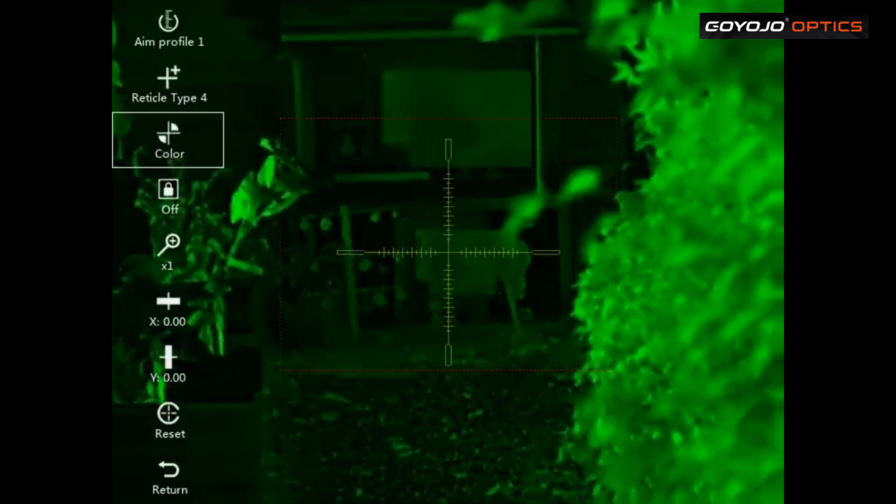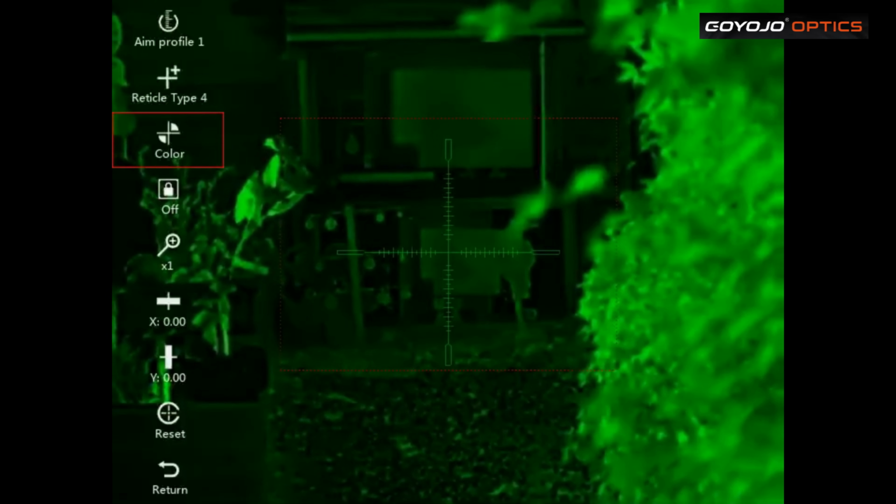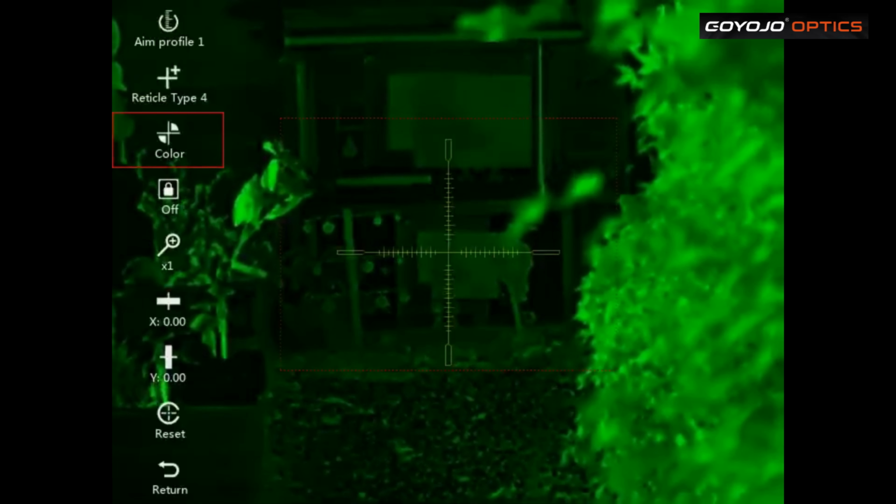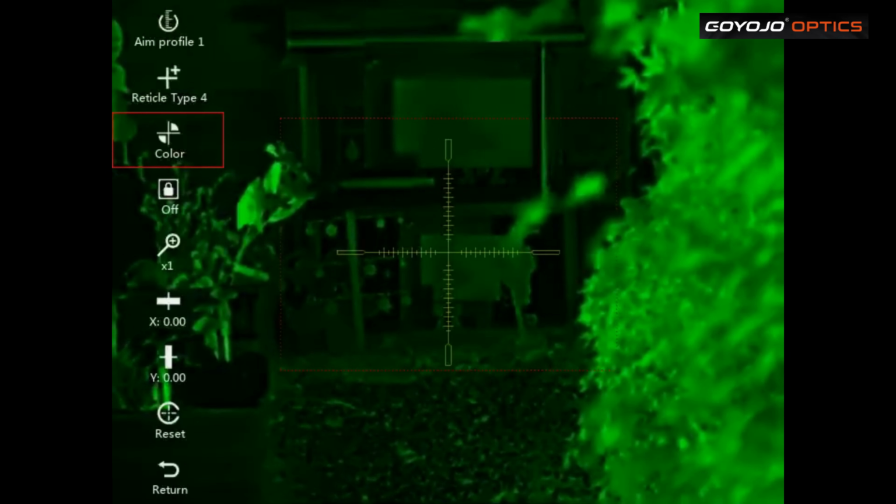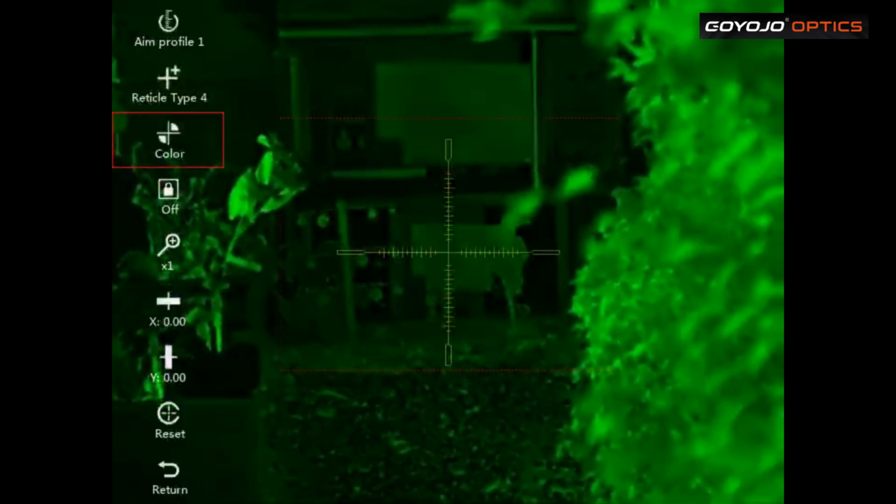Sticking with that one, colour. So I'm yellow at the moment, that's green, that's white, that's red. Now, depending on your palettes, you might need to change your colouring.